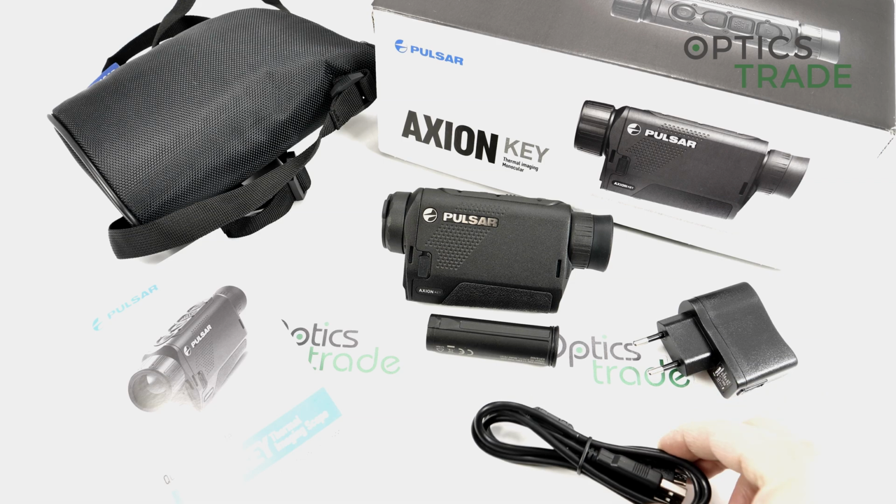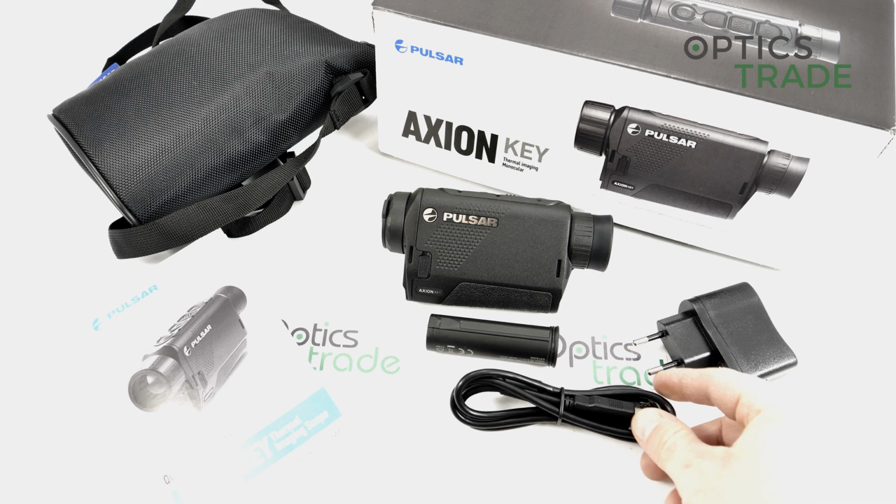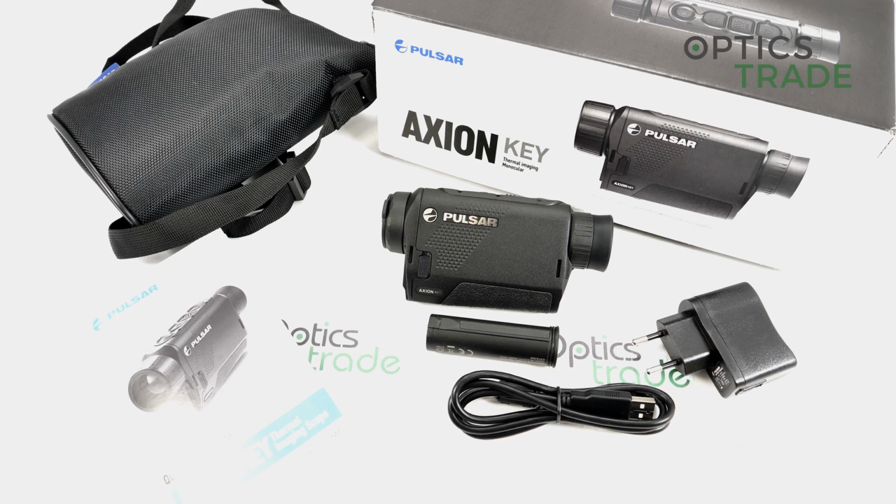The difference between the updated and non-updated devices in terms of optical performance was really noticeable. So it's a great thing to know that you're able to connect this device to a computer, and in the future, when new software updates come out, you will be able to get the best results. So if I make a short summary, first of all, keep in mind that this device has a price of less than 1,000 euros.